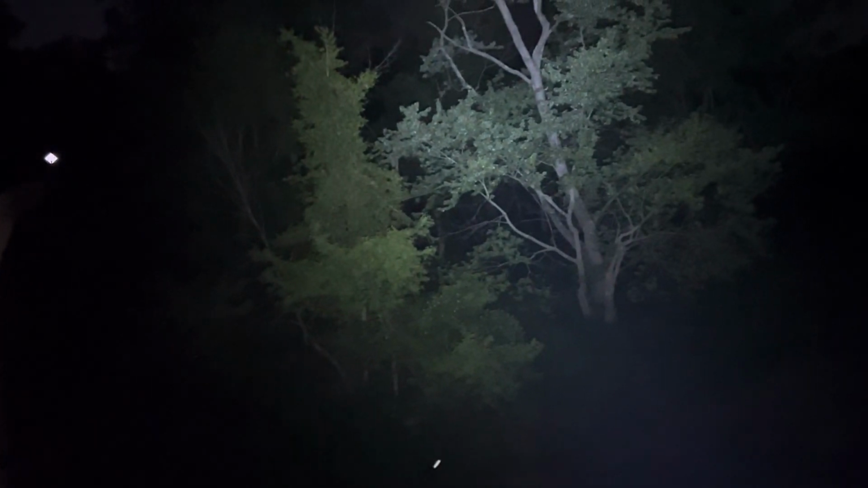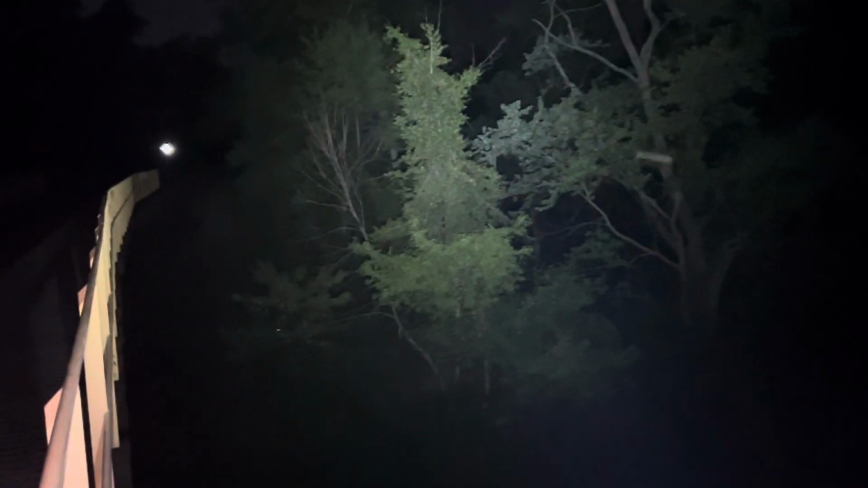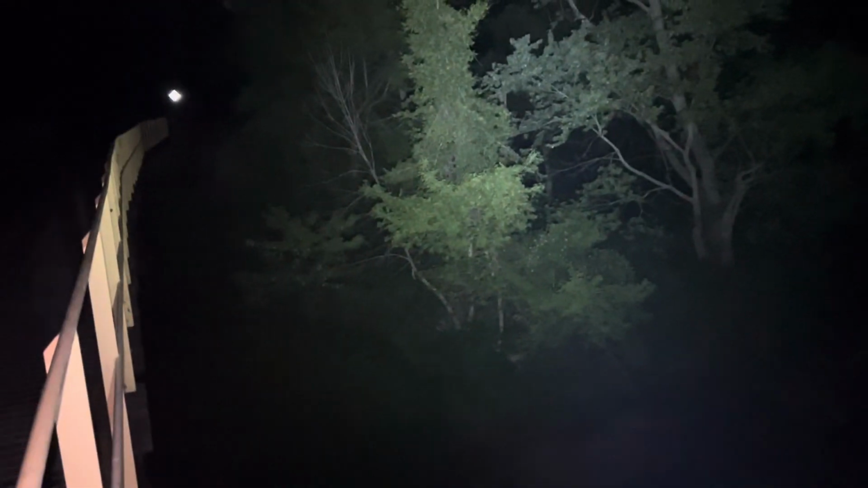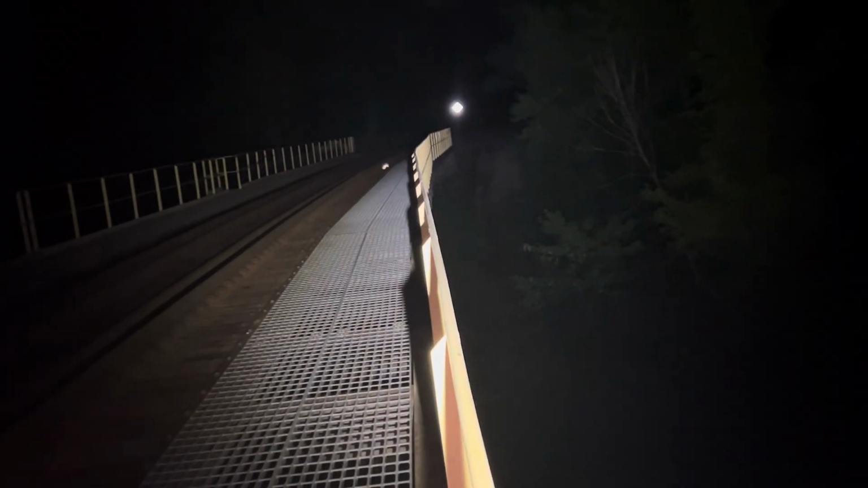This thermal can see pretty far down the creek. And I got the path that's over there lit up. Now this is the homeless area. So if you say, why aren't you walking this path? I do want to. I will in the future. However, I'm hearing a motorcycle there.